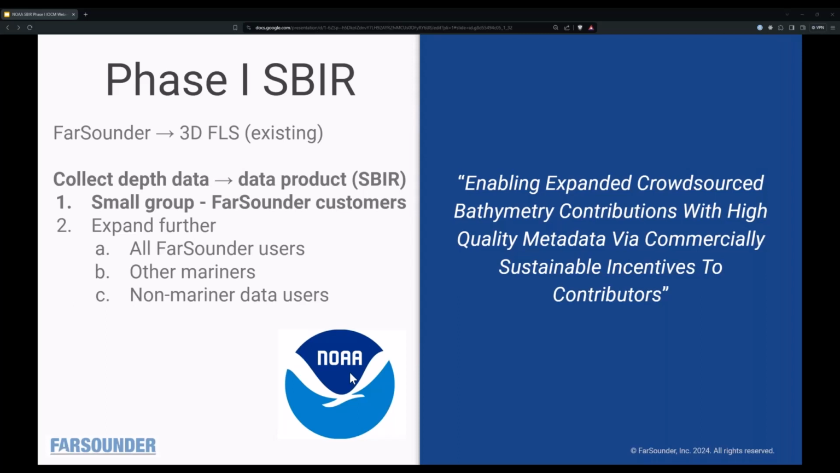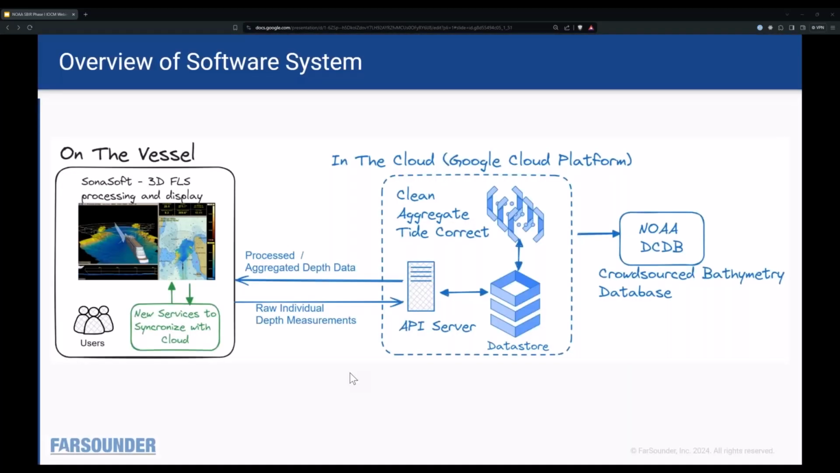I'll talk about that in a second. So that's what we set out to do, and that's what we accomplished. This is sort of a super simplified overview. I didn't really know how much detail to put up here, but if there are questions, please, we can discuss it. This is sort of the flow of the system.